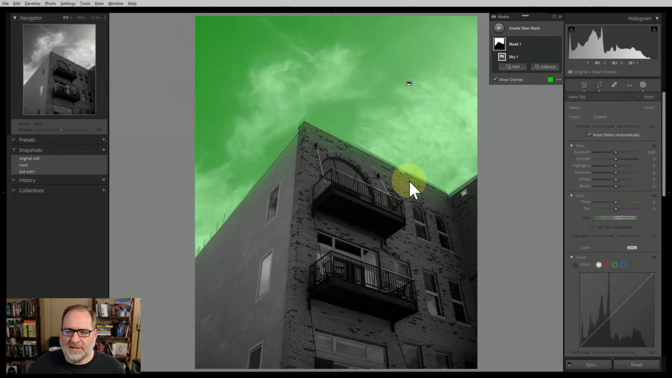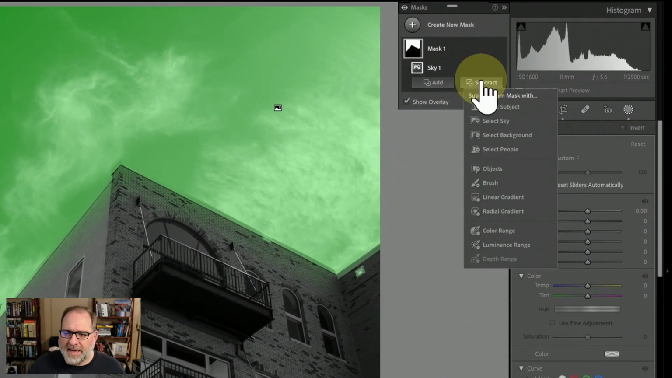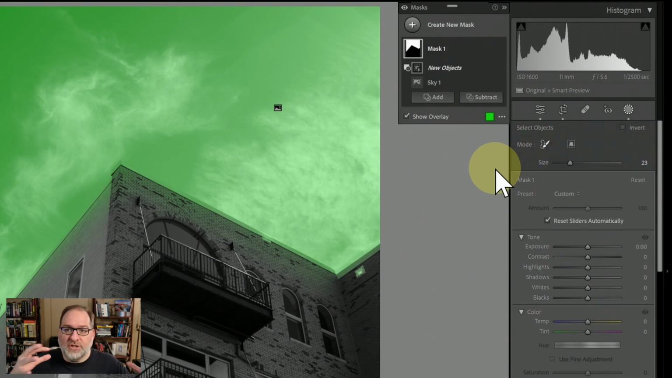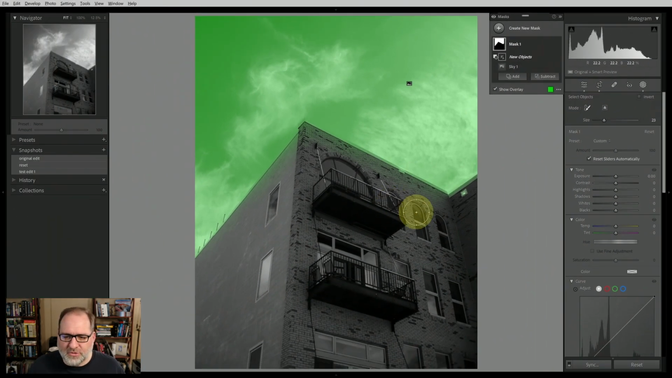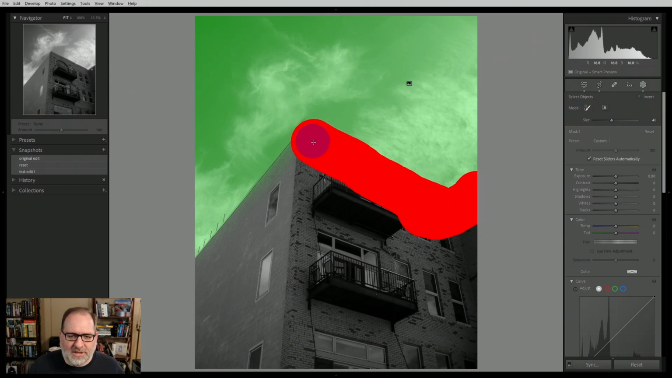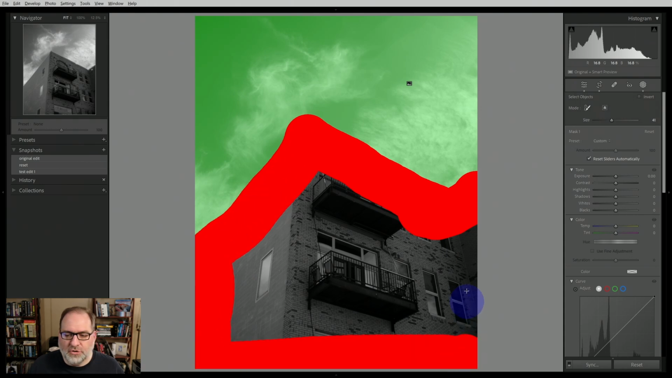The first way that we'll do is we'll do a subtraction, and we're going to subtract an object. So this will allow us to say we want to keep the sky, but we don't want this object. And I need to identify what the object is. So I'm going to use my mouse wheel to change the size of this selector here. And then I'm just going to roughly outline the object, which in this case is the building. This is the part that I want to exclude from the sky mask.